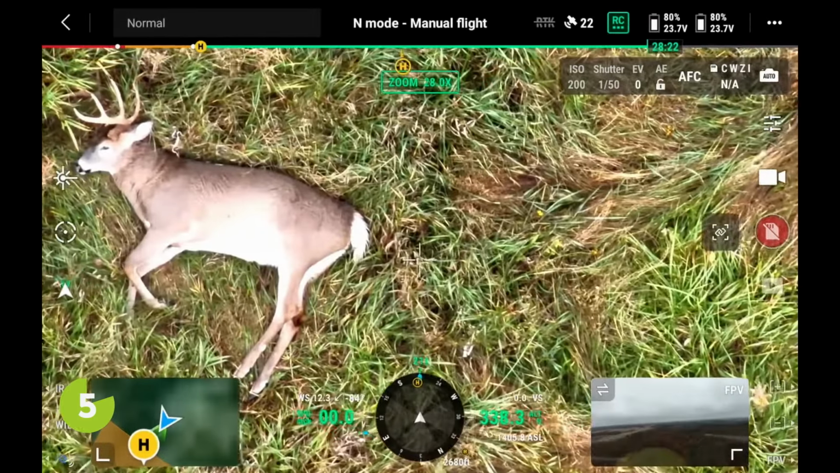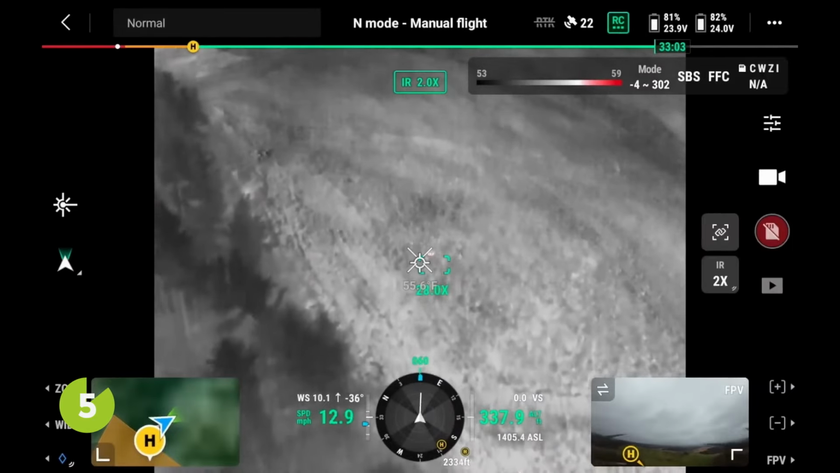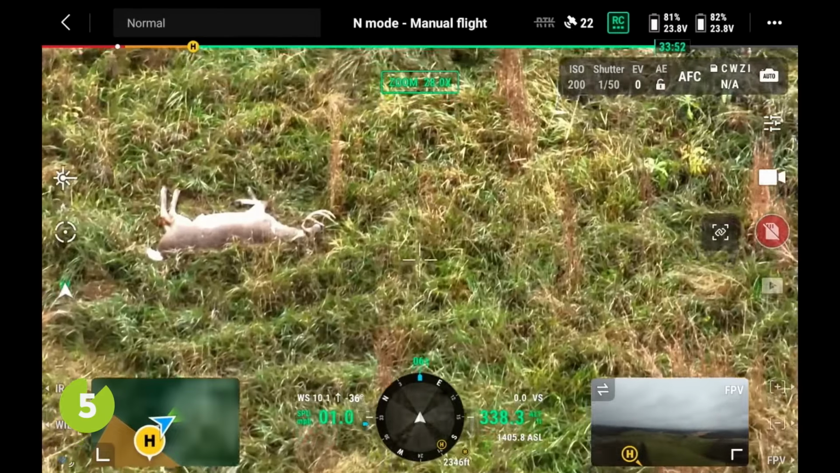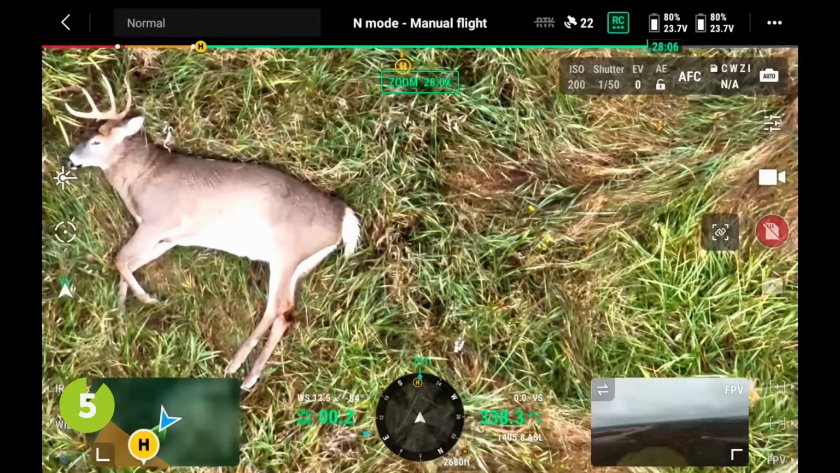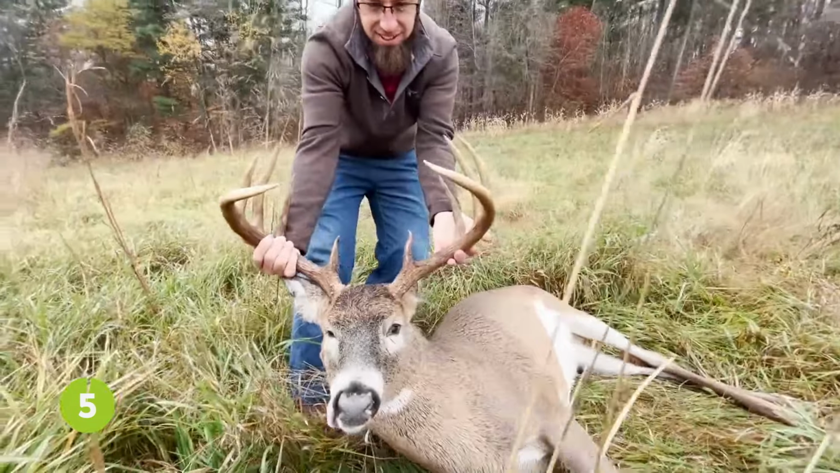Found him. The carcass laying out in a big grass field. I could see it from 1,000 feet away. There it lays. He's like, no way, is that the deer? Yep. But that took about 3 minutes. Super easy, quick find. That's a nice deer. He was happy for the drone. It just all worked out.